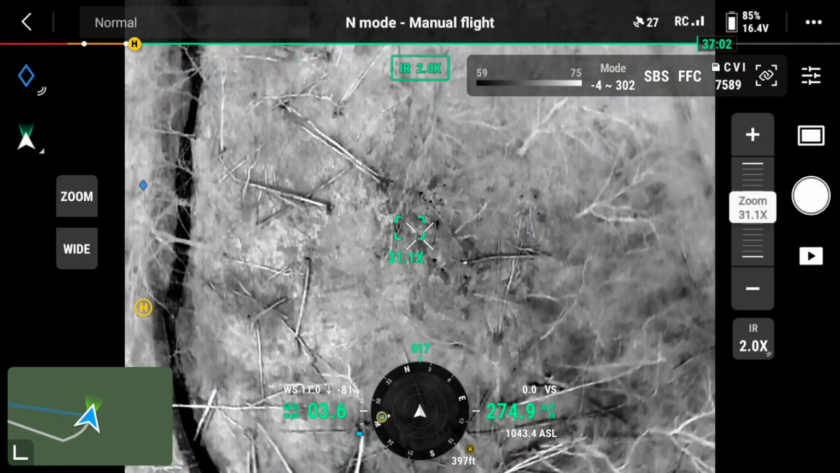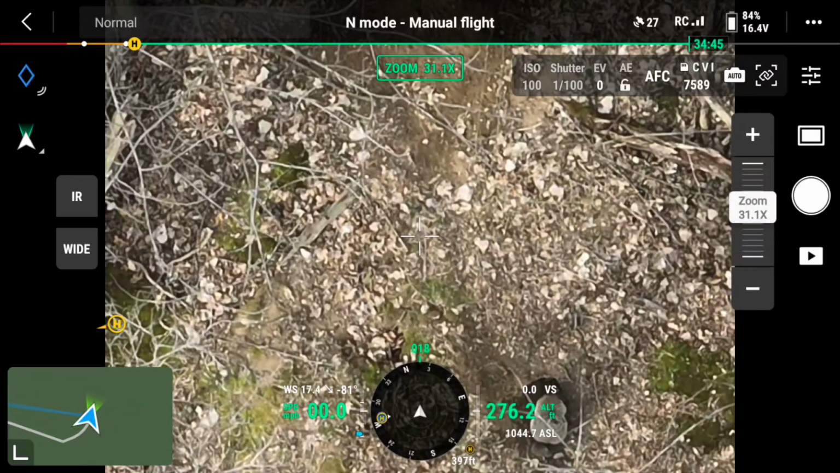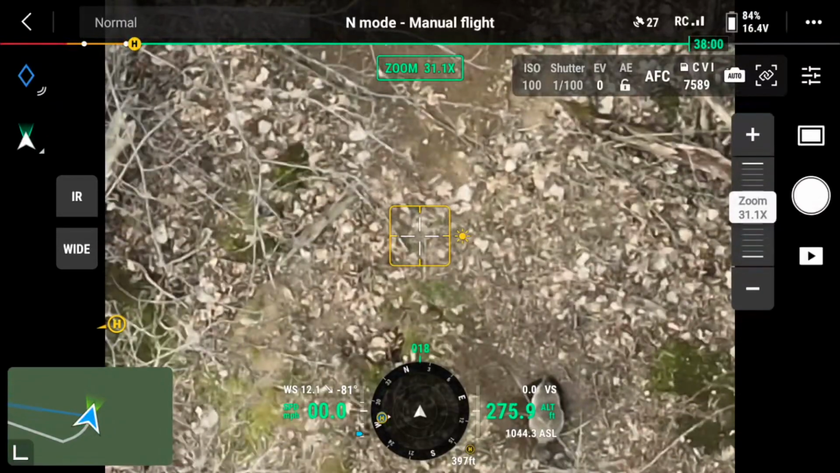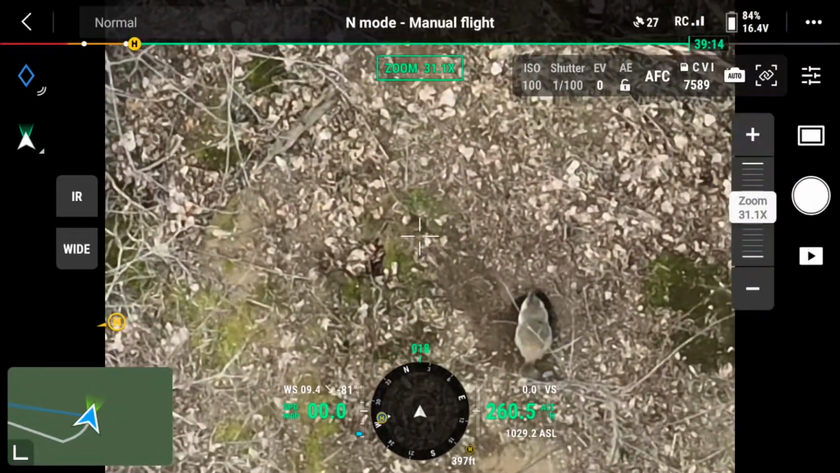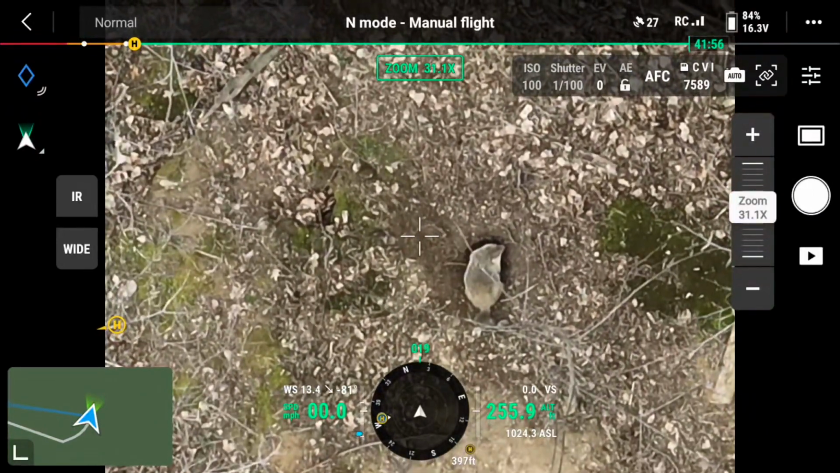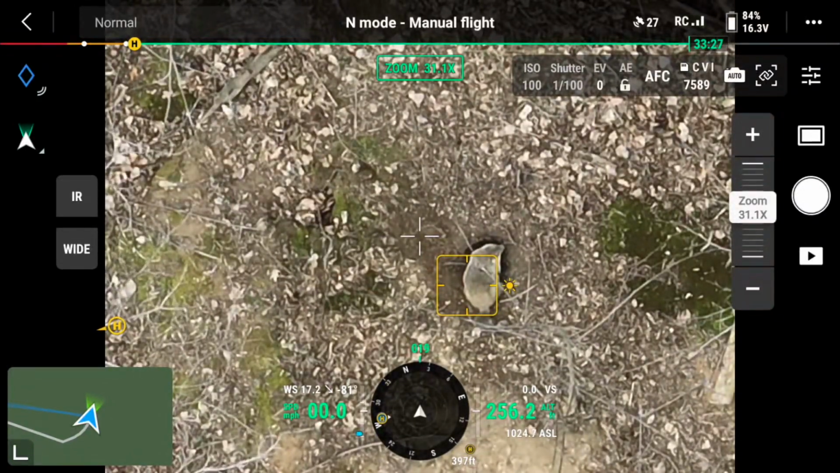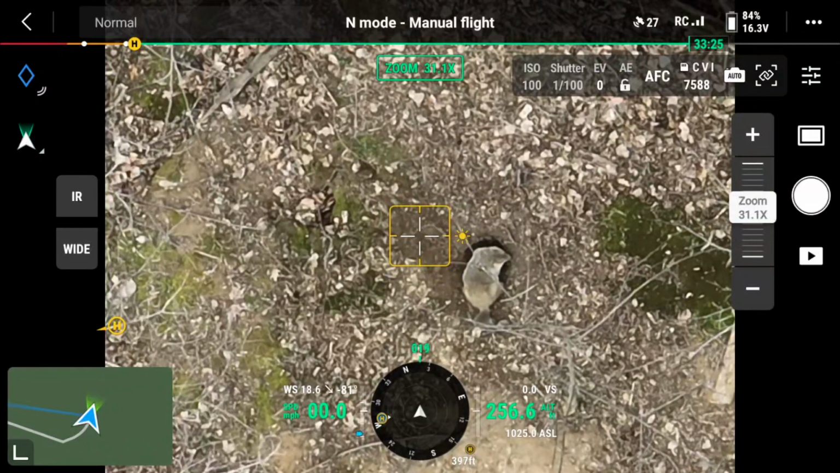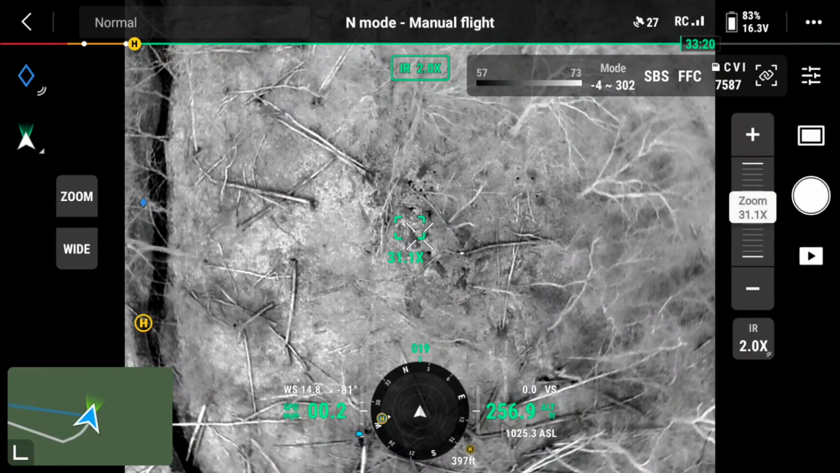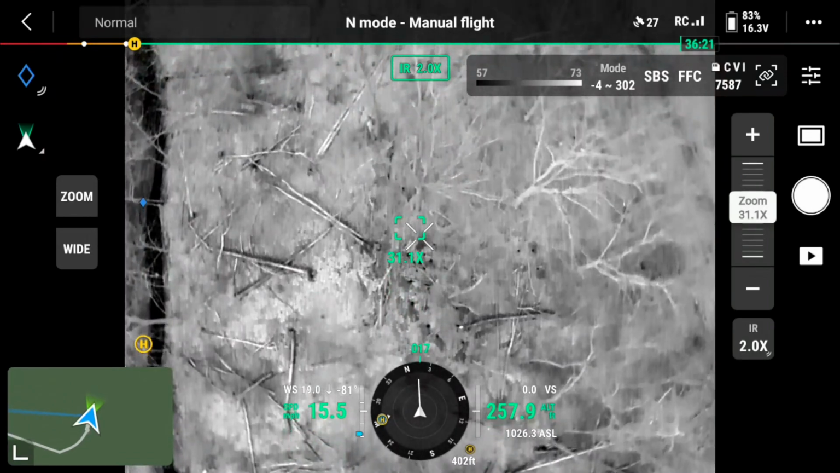When I was really into it, I learned that a family of groundhogs could take out up to 4 acres of beans, and that's 4 acres of beans, 60 to 70 bushels an acre, $12 to $14 a bushel. All the inputs that you need to get into farming and put those beans in the ground. It's just not a good thing. I don't think you could ever get rid of all the groundhogs, but that was just a zoomed in version of one that appeared to be making a burrow.